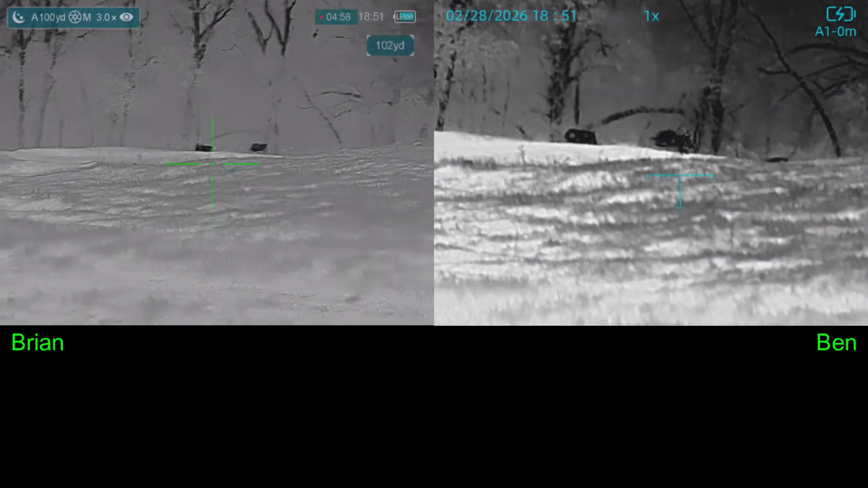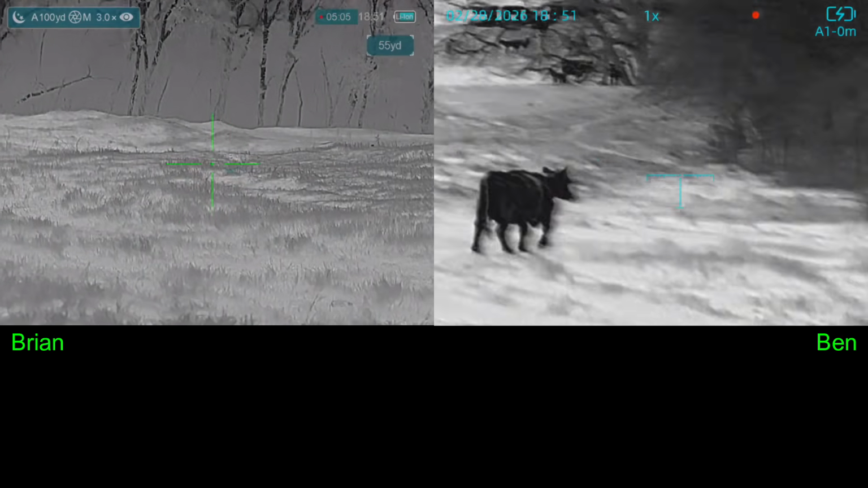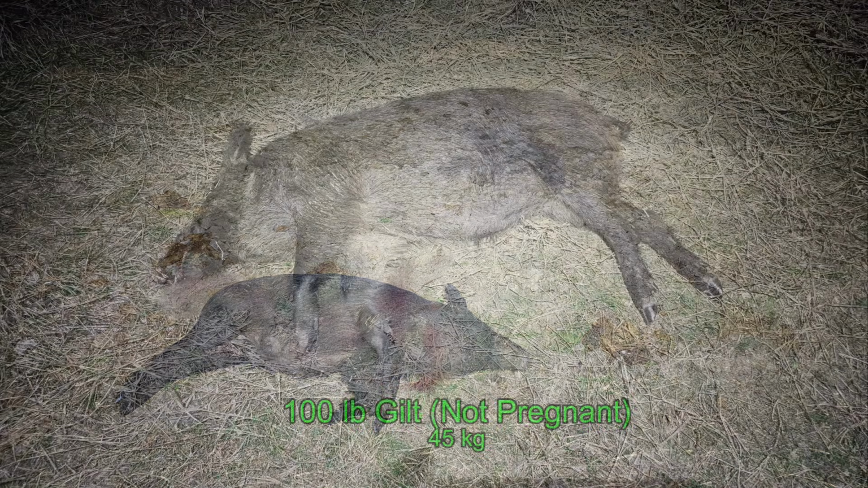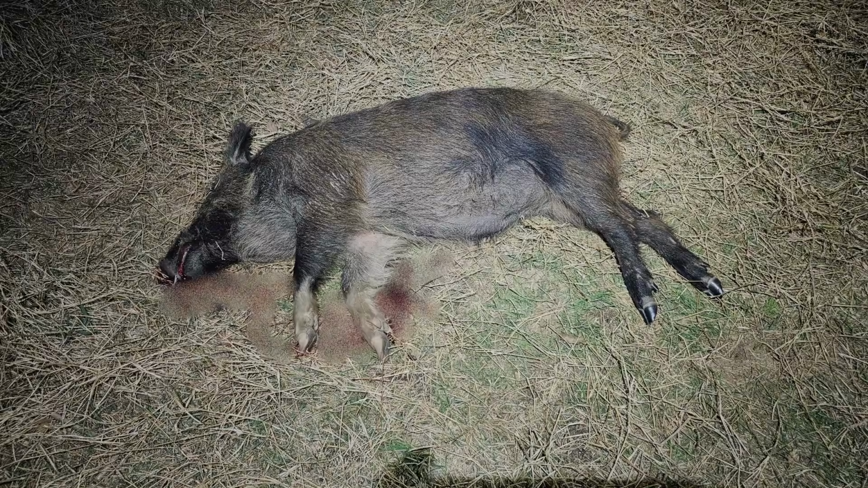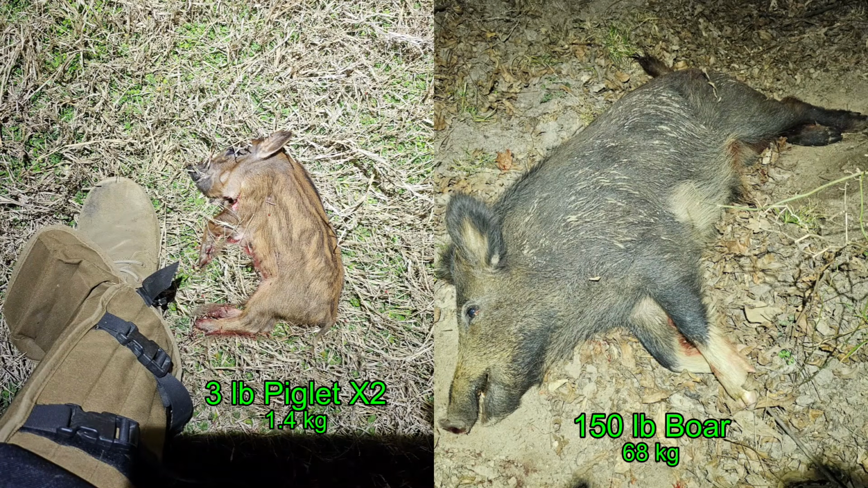Both hogs are down. My twofer did not connect with the second hog, and my follow-up shot did not connect with my attempted twofer hog. Fist bump. Boom. So Ben came away with a nice 200-pound sow that was not pregnant. I came away with a little 100-pound gilt, also not pregnant. Then later that night with other optics, we came away with another 7 hogs to do it for our evening.